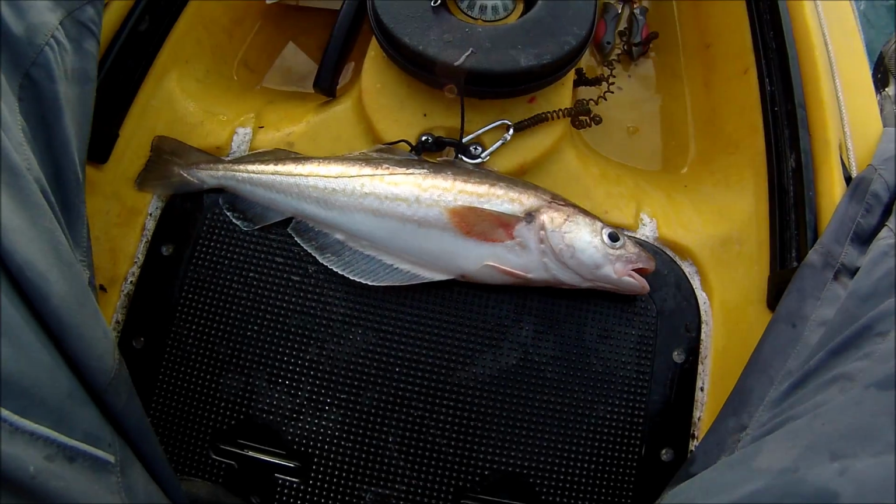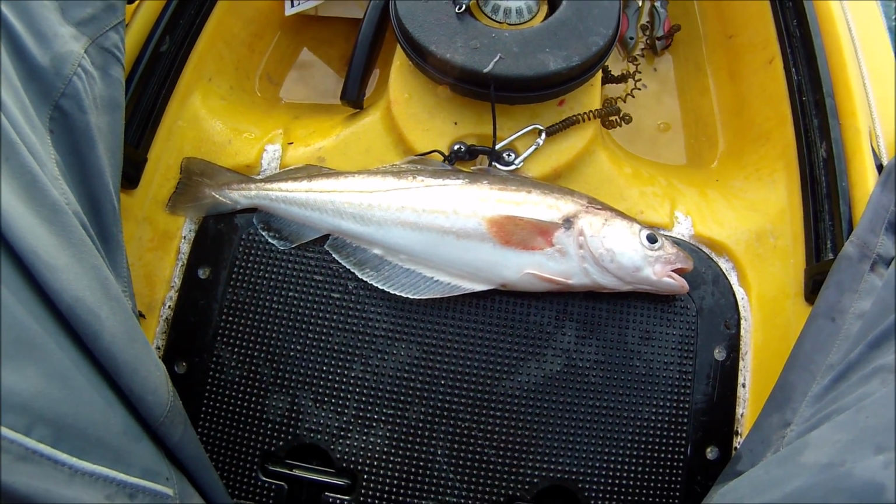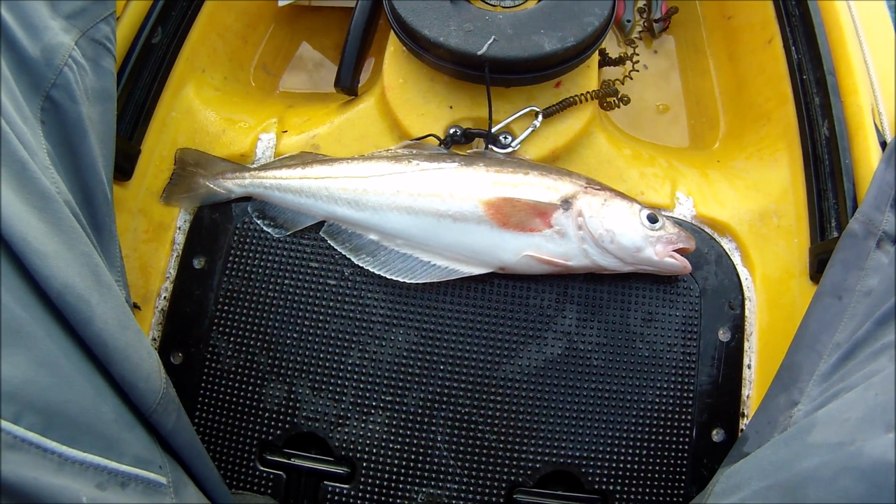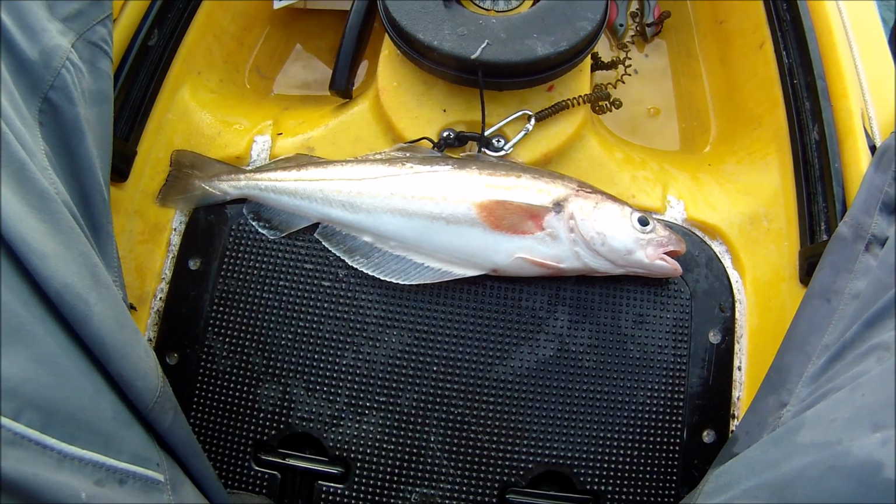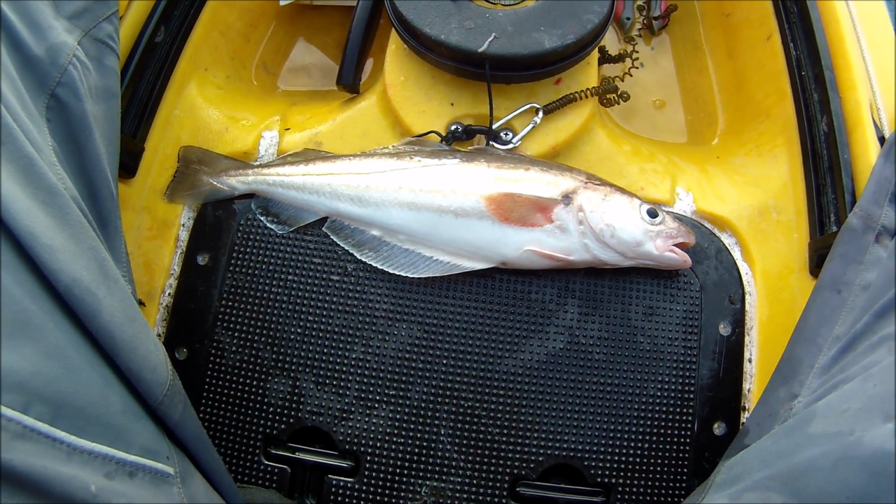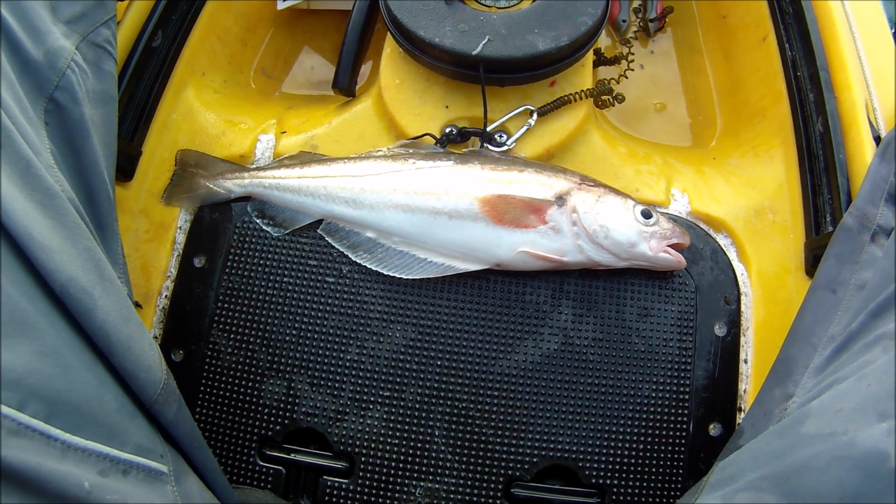Well, there's an example there. There's a whiting there, quite a nice whiting. So that's what you're looking for: using the colours and the changes in the screen to recognise fish. Fish don't always show as arches. If you get maybe a bass swimming underneath, or some individual fish of a reasonable size, they will show as arches.